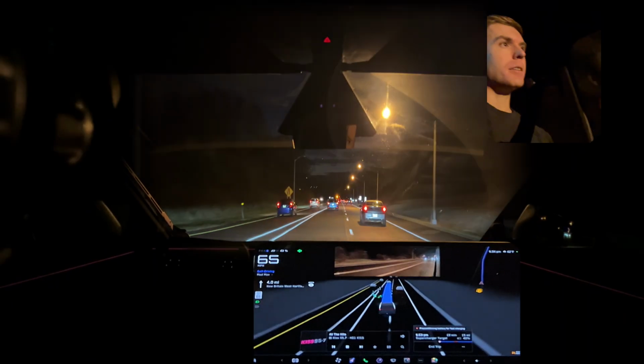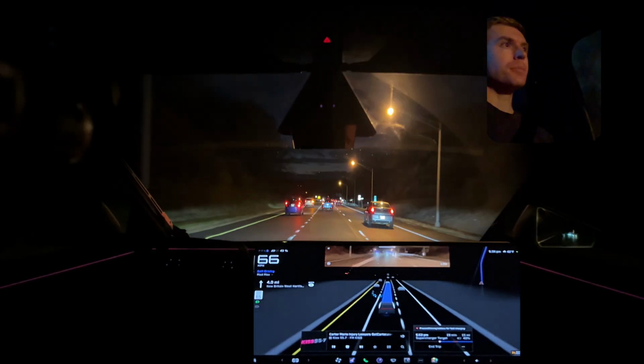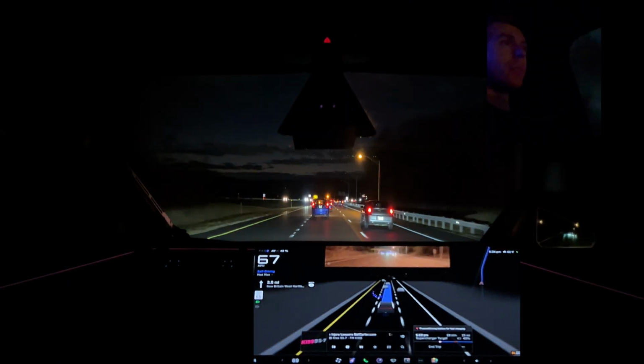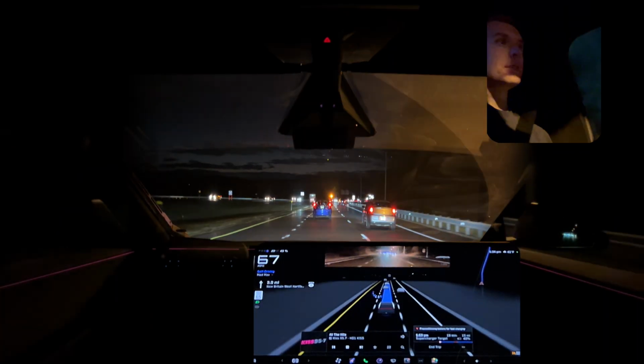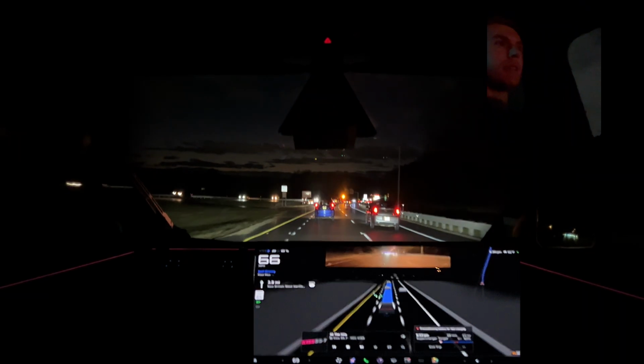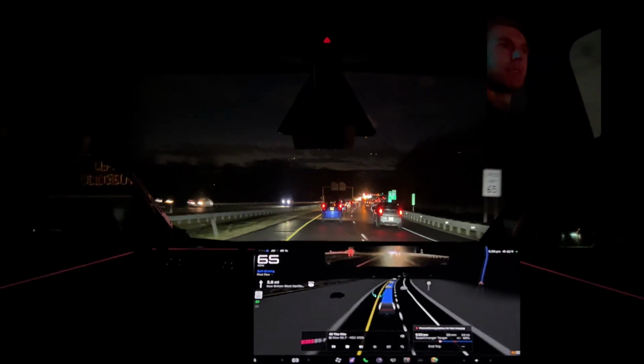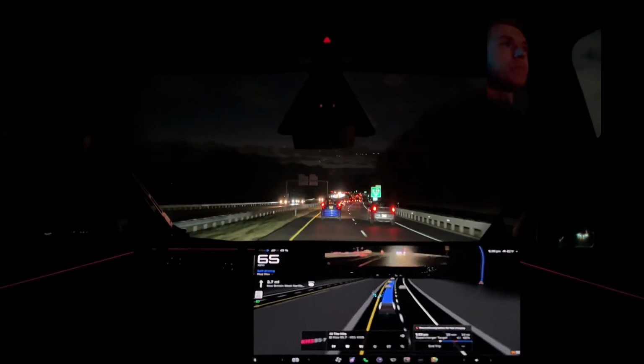So yeah, that needs more testing. It was executed well. Found the spot, slot in traffic, comfortably exited the interchange.